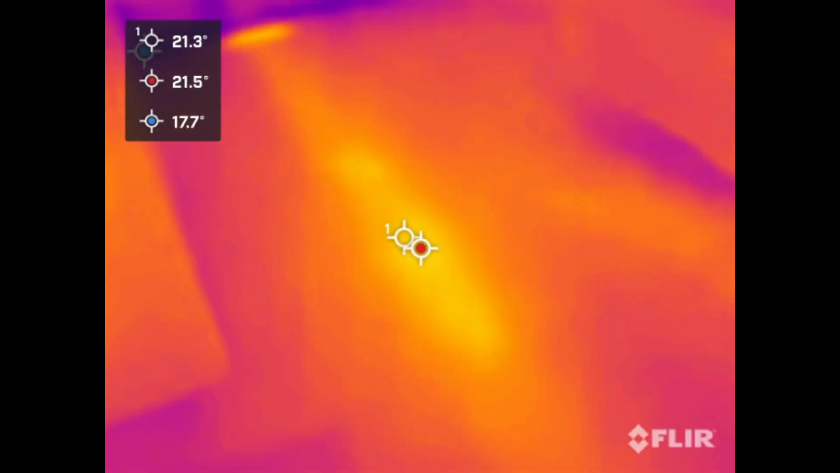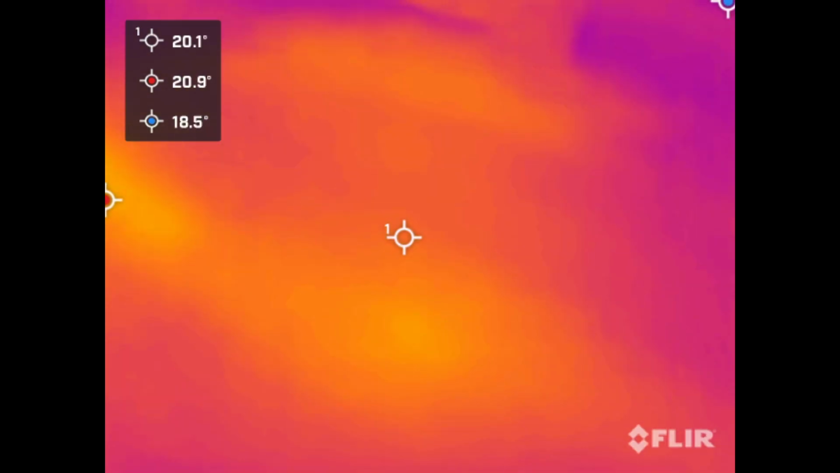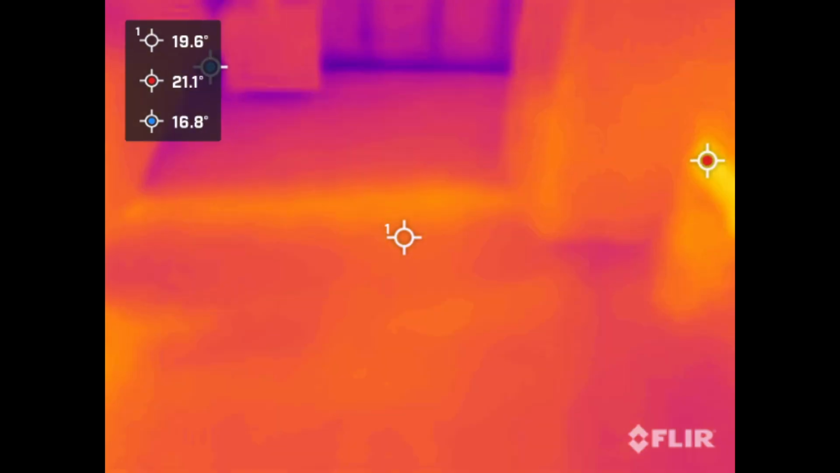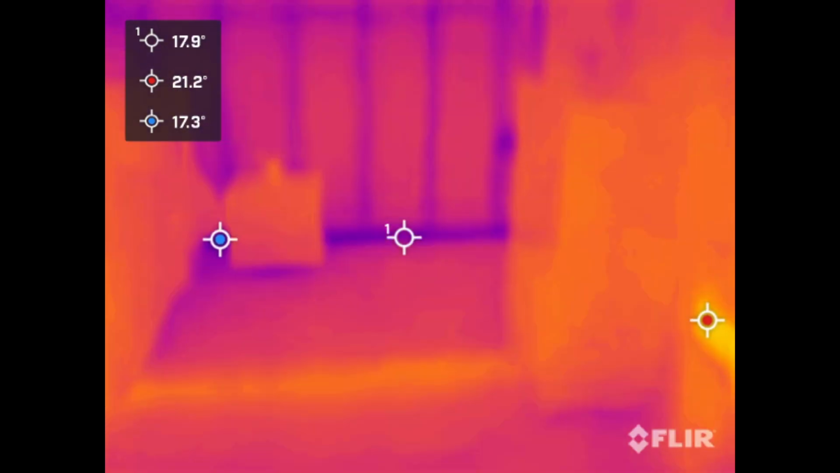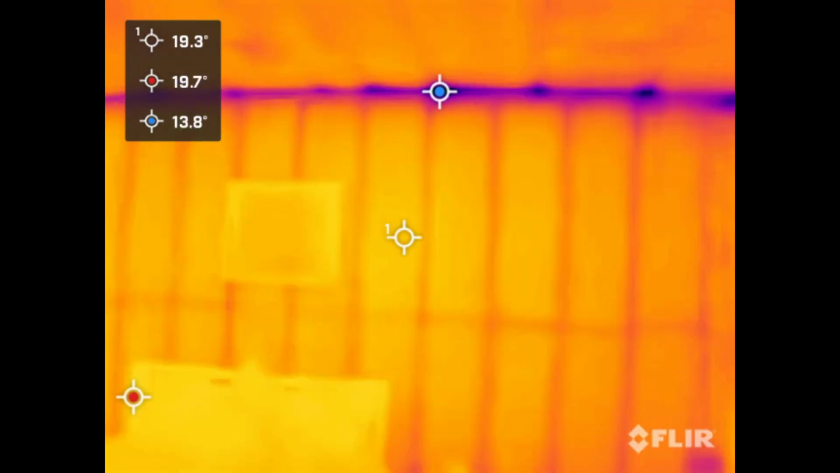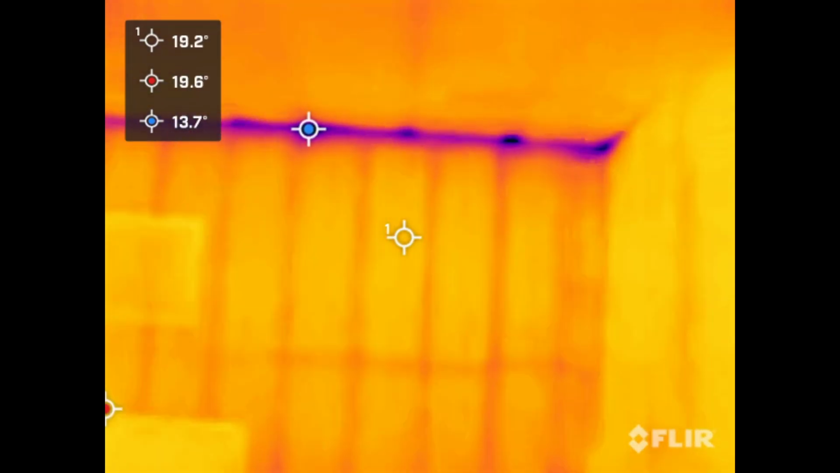And once again, FLIR is showing a similar picture, although you cannot distinguish joists in the floors because of the lower resolution. And also, as you may have noticed, because of the smaller sensor, it has a smaller field of view, so you'd have to step back a little in order to get the same larger image as Thermal Master. The image is also a bit more blurry.